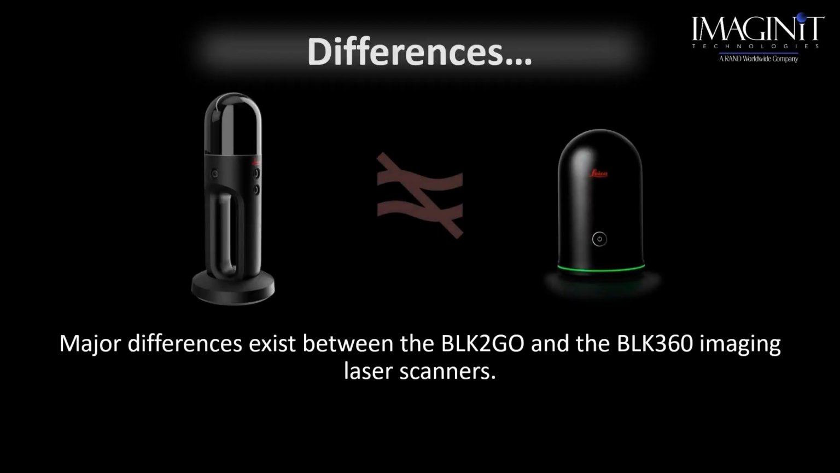A couple things I want to point out here. There are major differences between this unit and the much different traditional LiDAR BLK360. They're very similar in the simple fact that they both start with BLK. One's a handheld, one is a fixed position. You will always get better accuracy with a fixed position LiDAR scanner. So a lot of people go, well, they're about the same. They're completely different. So always keep that in mind.